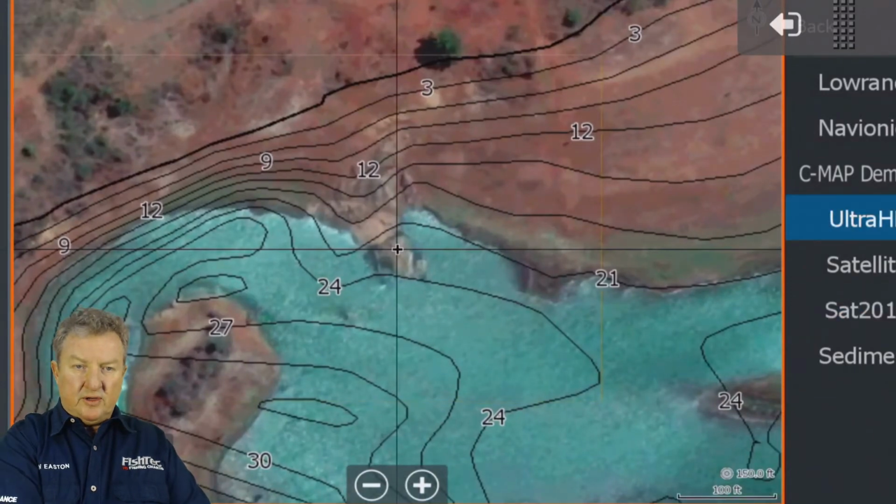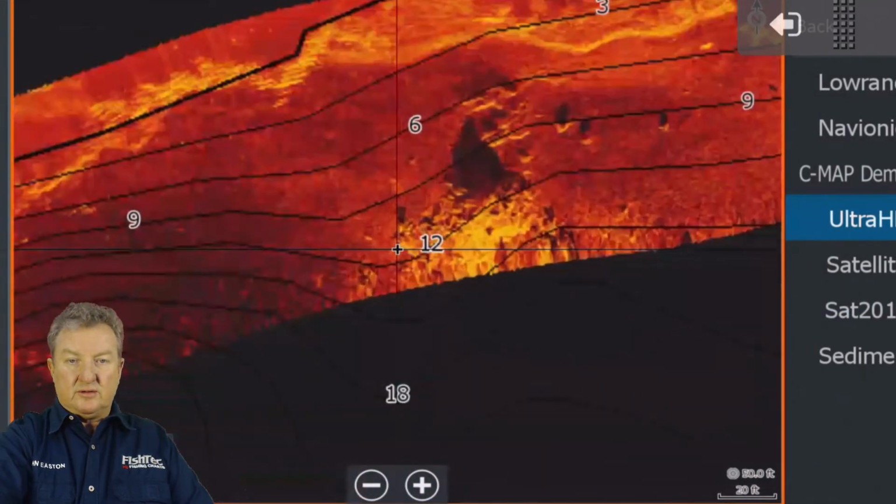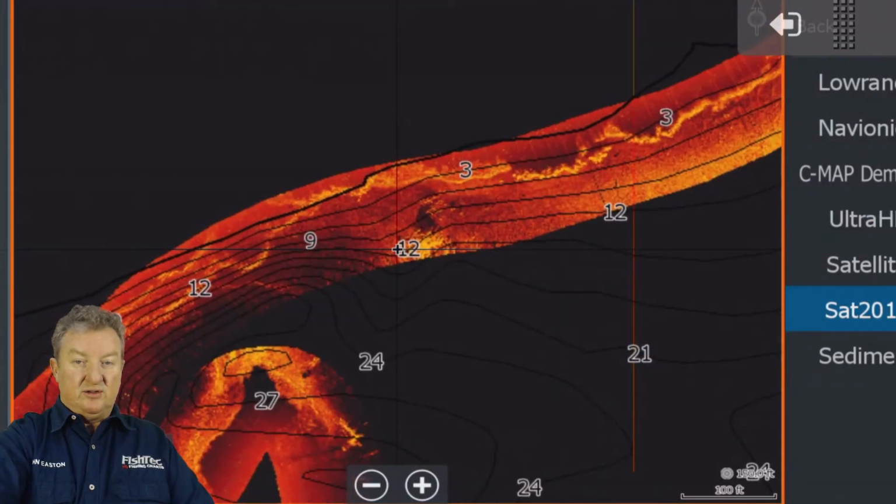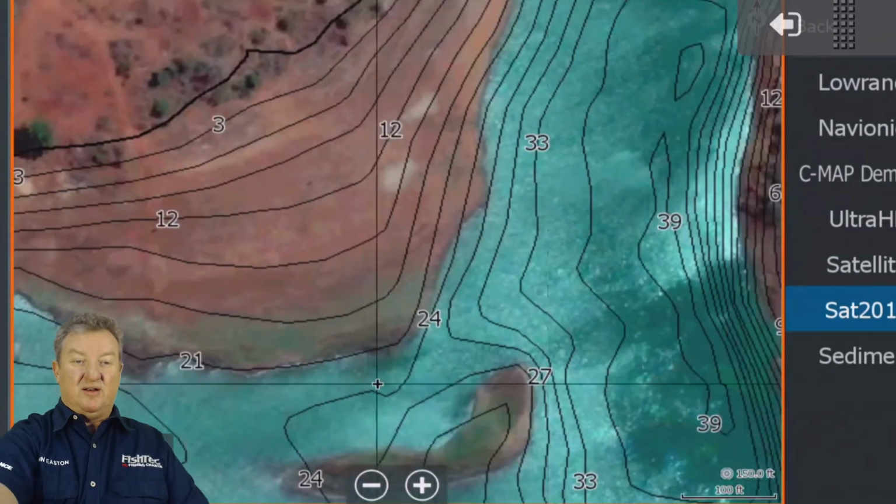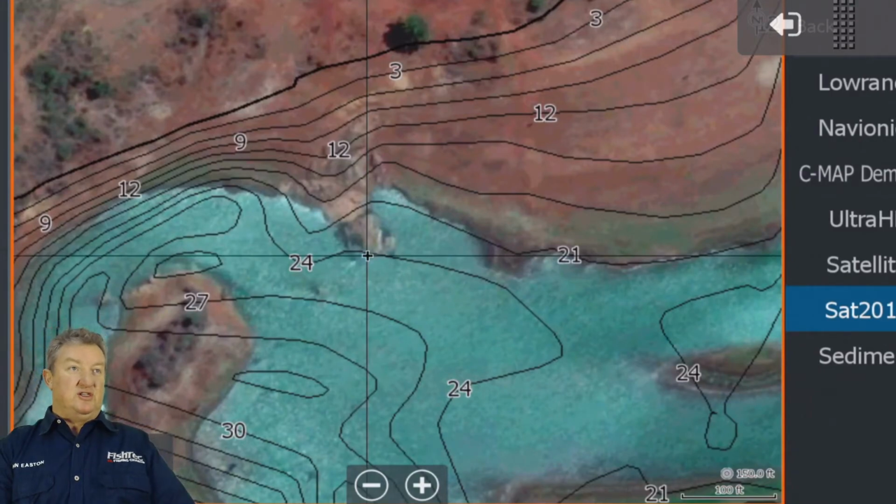I wonder if UltraHF, yeah, you just caught the edge of that. So yeah, there's the rocks there. You see, nasty stuff. So you're definitely going to need your satellite 2016 when you come up this river section. And believe you me, you're also going to find some nice fish here.